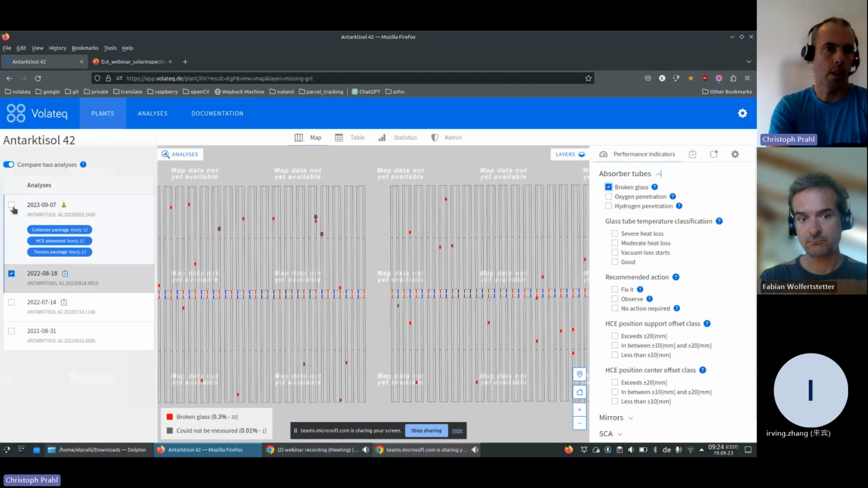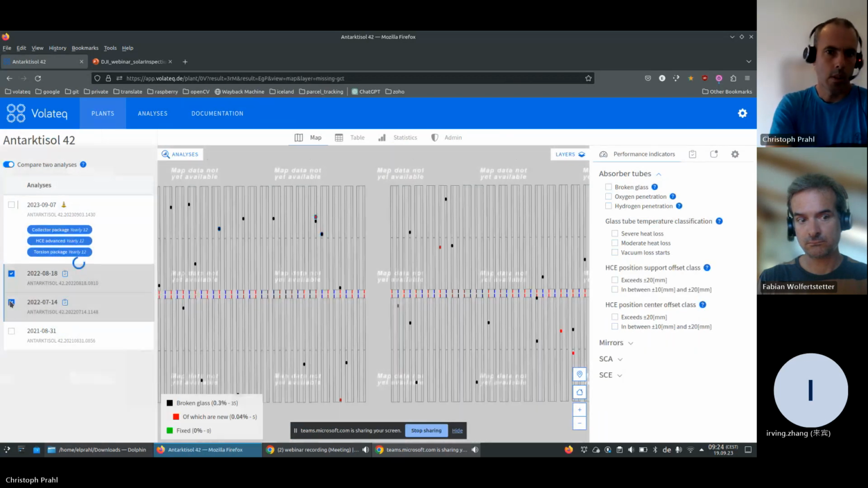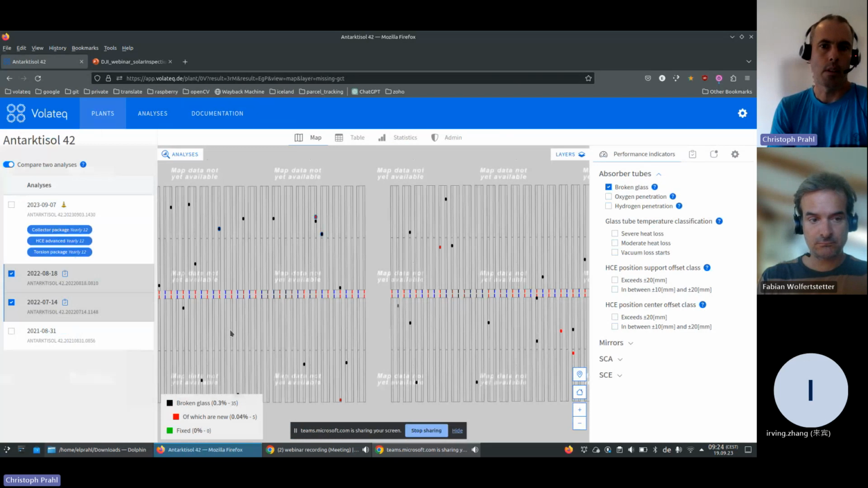If we compare, for example, two analyses here, we would see the difference in terms of what has remained in the same state and what has been fixed in the meantime, or what has broken, what other damage has occurred.